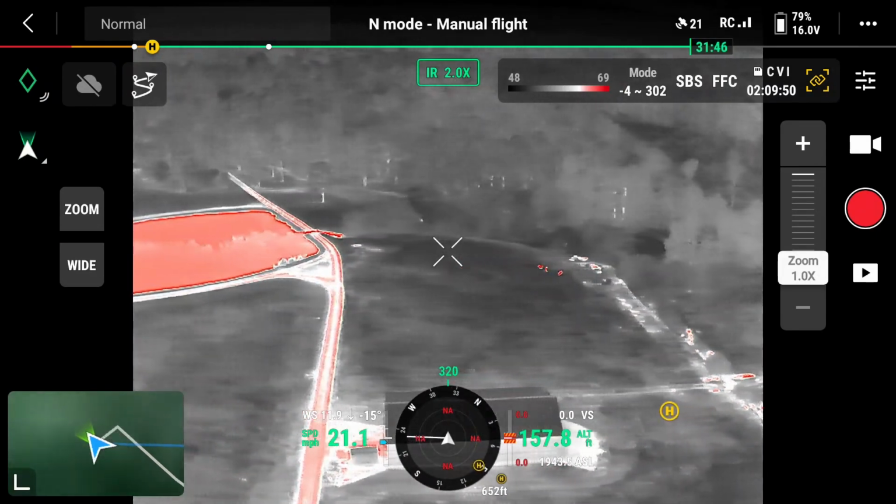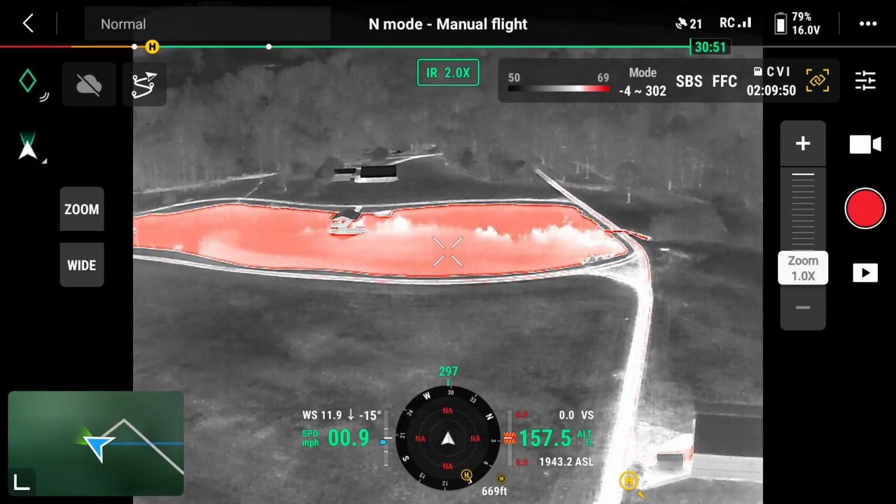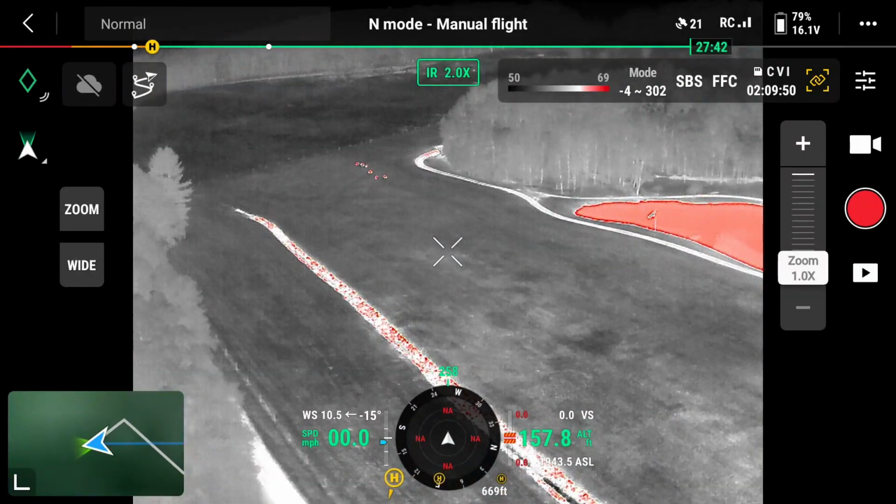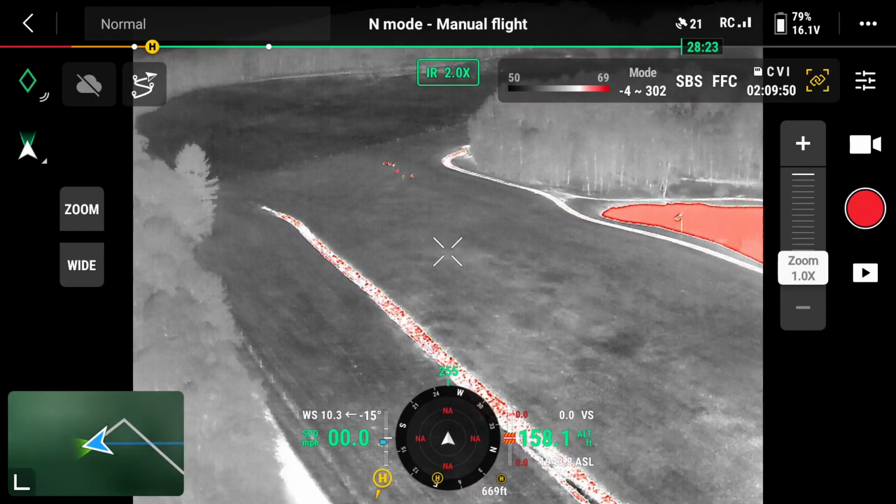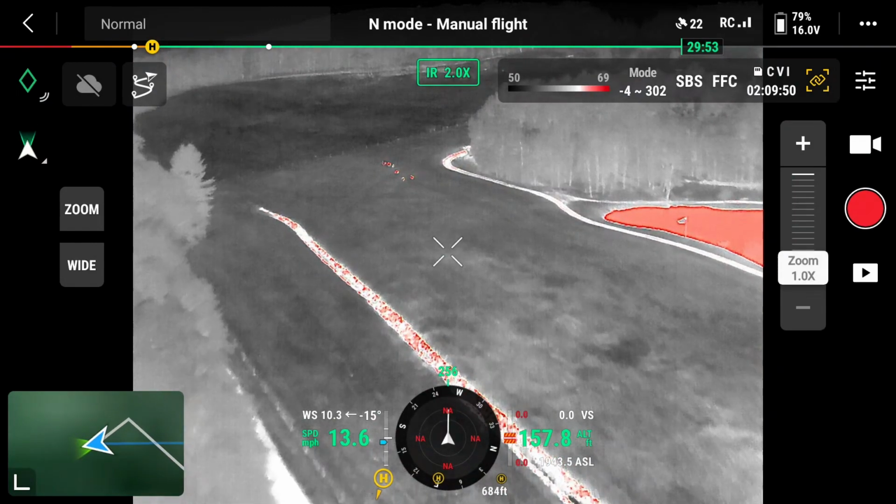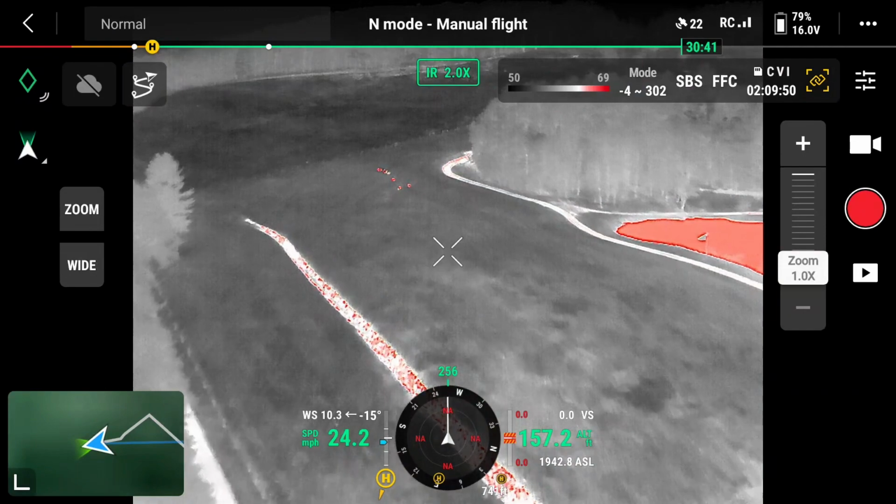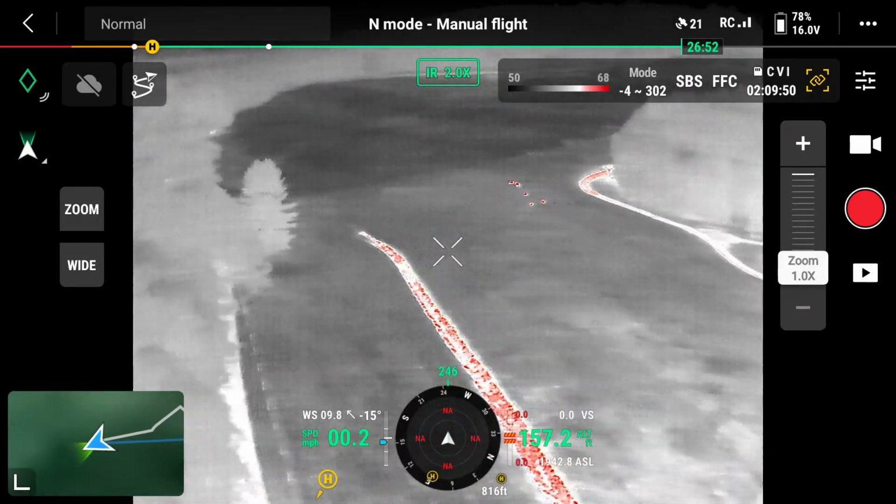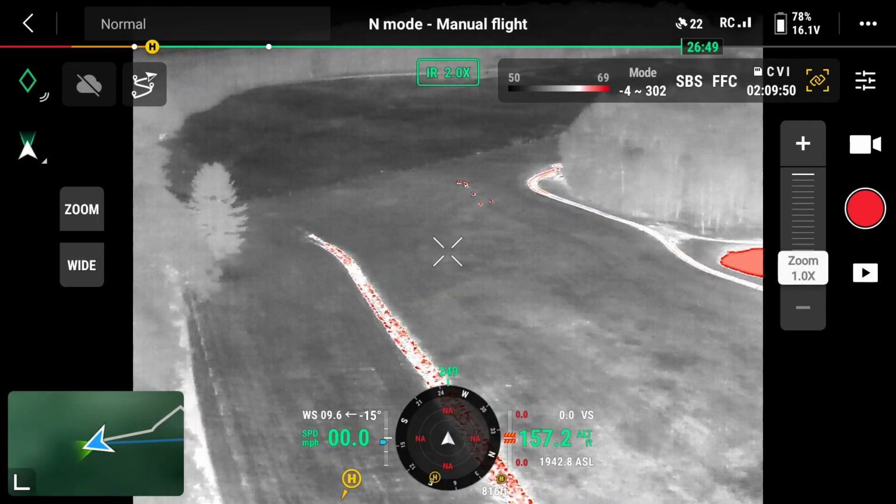And we thought we would look down to the left of this long, nice field. We can see the road, the gravel road we came in on. And here's another group of deer way down at the far end.